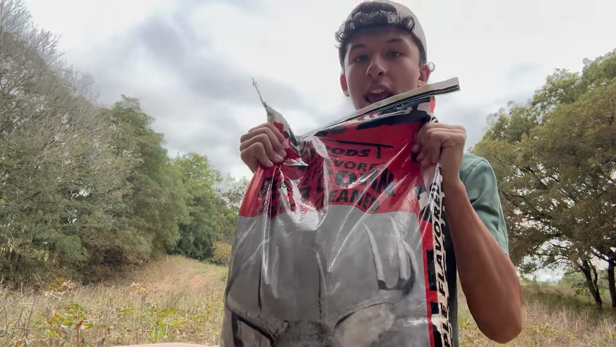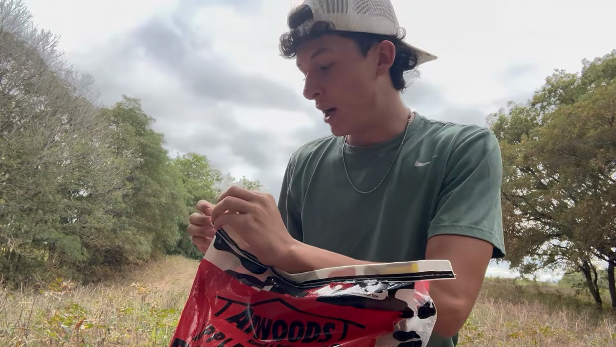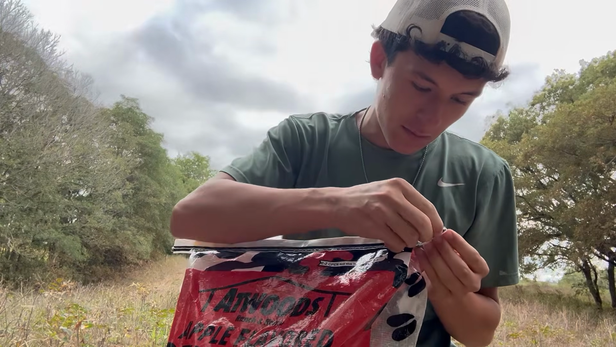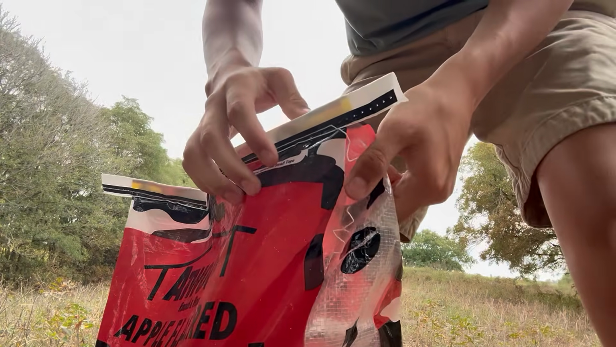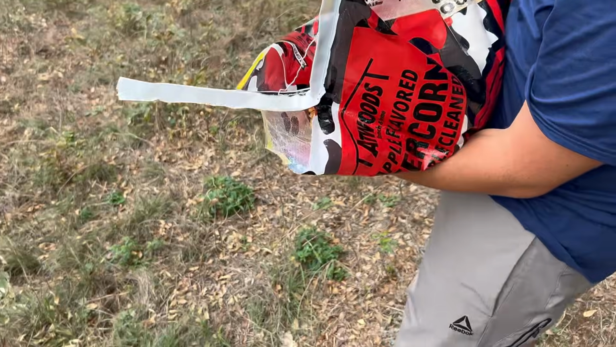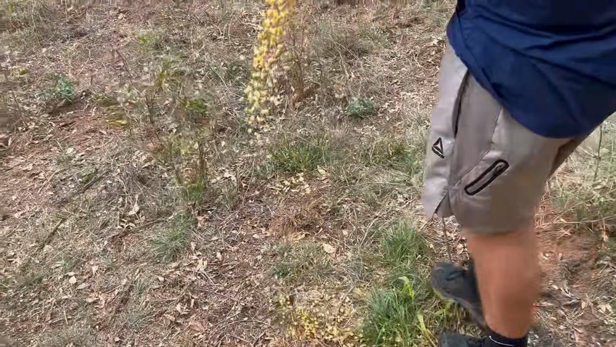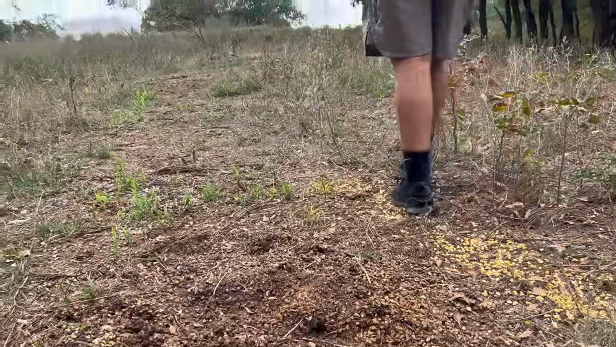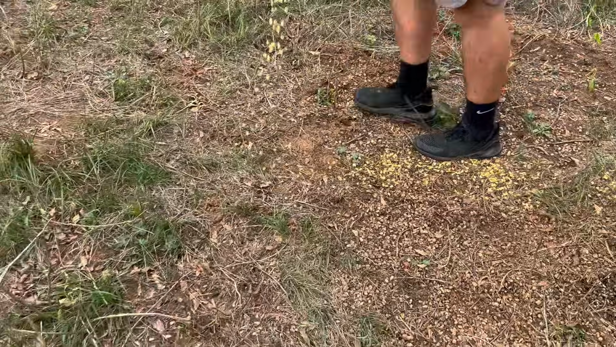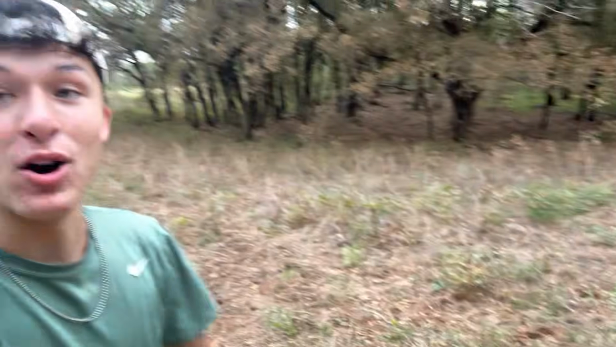Okay, first off, we're doing apple corn. I got this for $8 at Atwood's, so we'll see how this goes. I just want to let you guys know this stuff smells amazing. No doubt about it that the deer are going to like this.